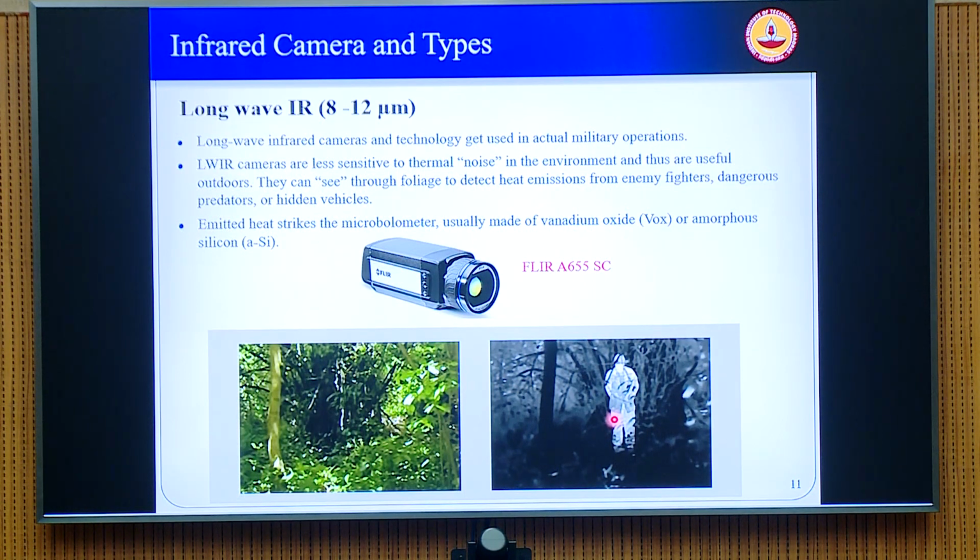So you have a Wheatstone's bridge network. If one of the arms of the Wheatstone's bridge has a variable resistance and the resistance changes, you produce a current, and then you calibrate the amount of heat that falls to the current that is produced. So this is the principle behind most of this long wave IR. So they are actually uncooled cameras.